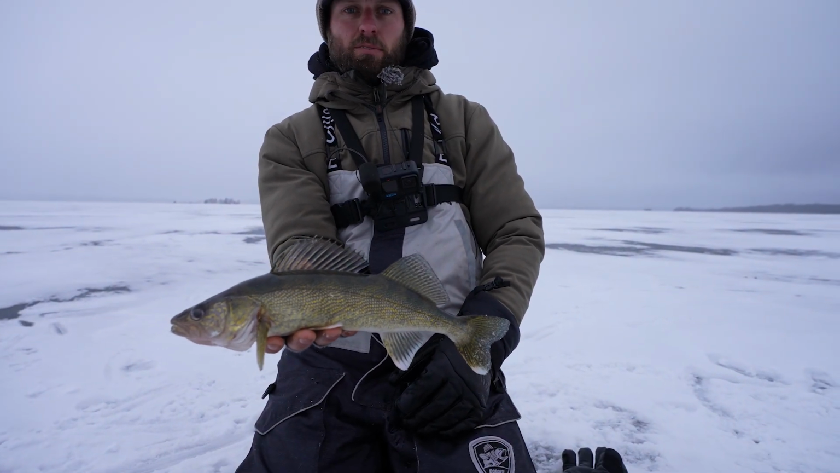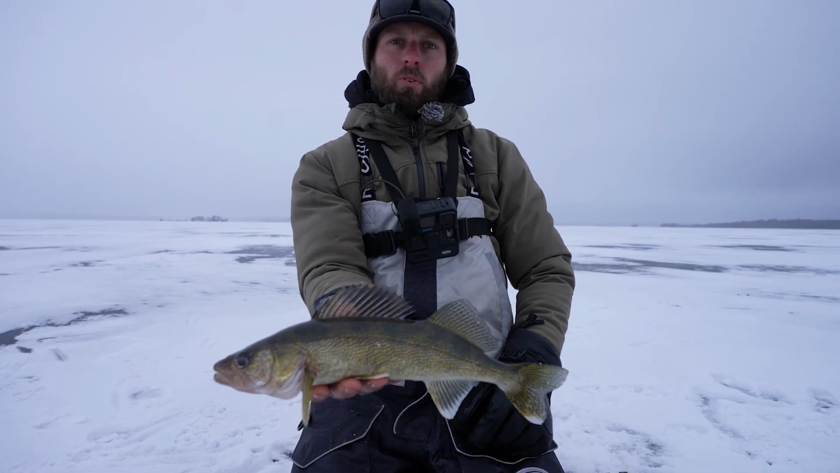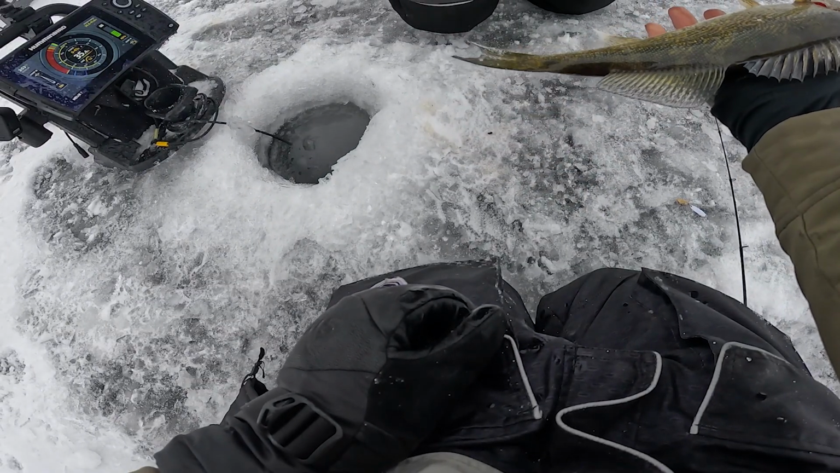The only time I've ever fished here before was about 15 miles that way on the other end of this lake, or in 2 feet of water when the fish were spawning. So we're running around some of this deep cover today, just catching a whole bunch of these nice eater-sized fish.